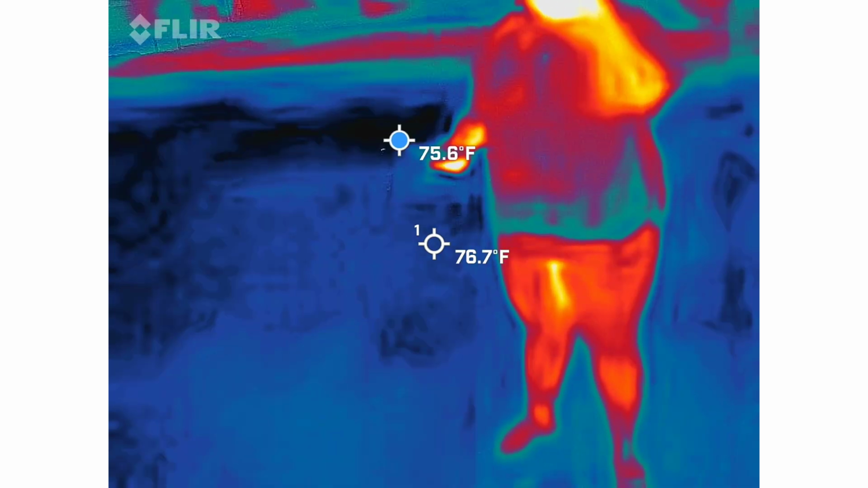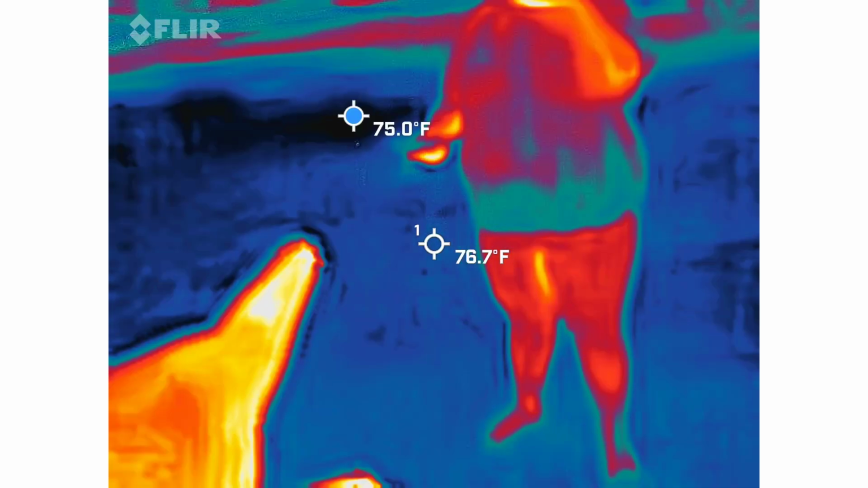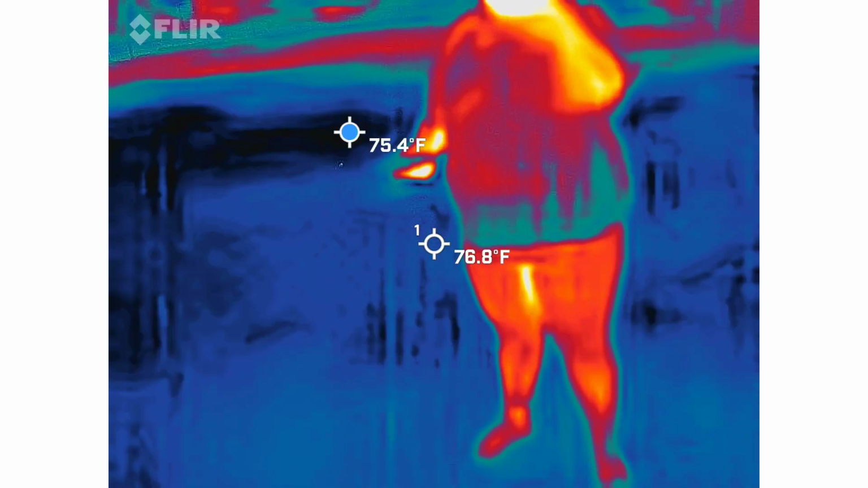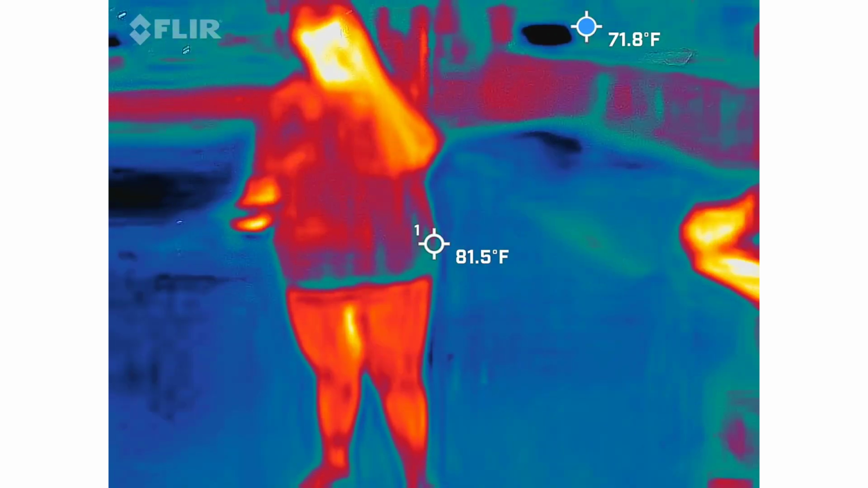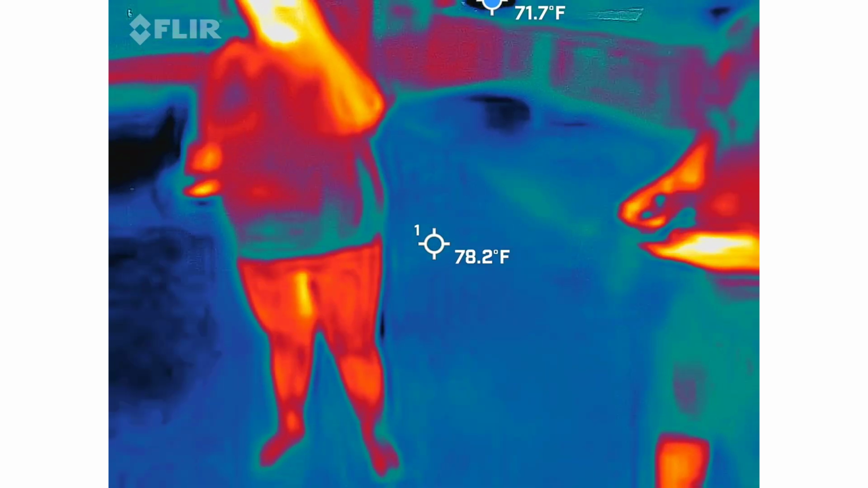Oh, this may be nothing, but when that beeped, the cold spot shifted and then went away. The fact that you just marked it vocally kind of helps me out. You can go back and see that.